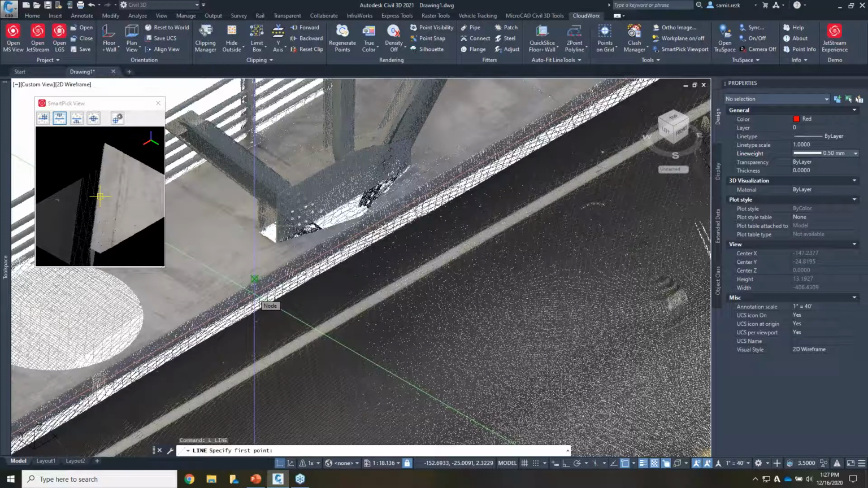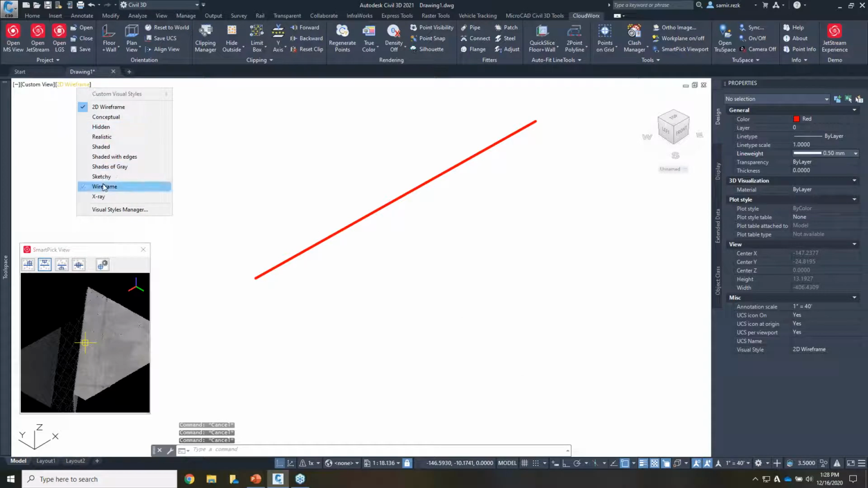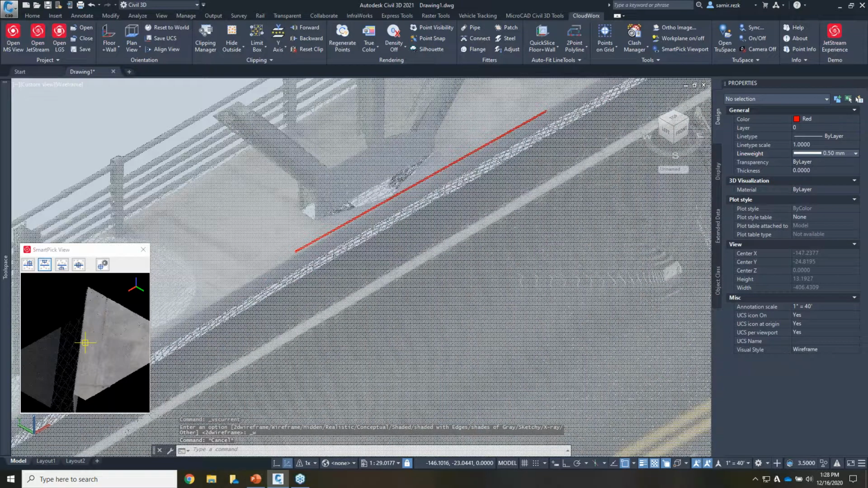In the little Smart Pick view window, my cross is also pointing at the highest point closest to wherever my cross is. So I can click and place again. I forgot to change my visual style. Now we have the red line right at the top of the curb.